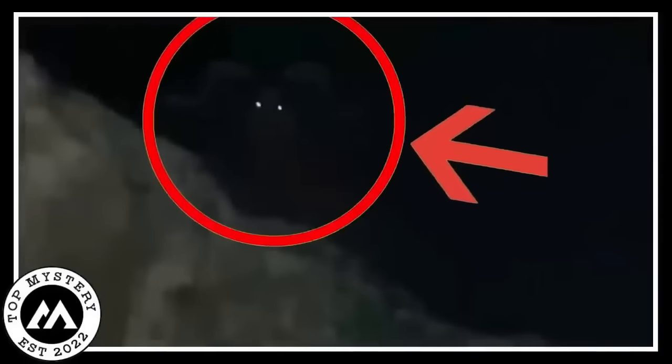Its features were kind of vague, but it had long, twisty horns and eyes that sparkled in the dark. These YouTuber guys were brave though. They filmed this creepy creature for a bit, but guess what? It got too spooky for them. They bolted to the other side, scared out of their heads.